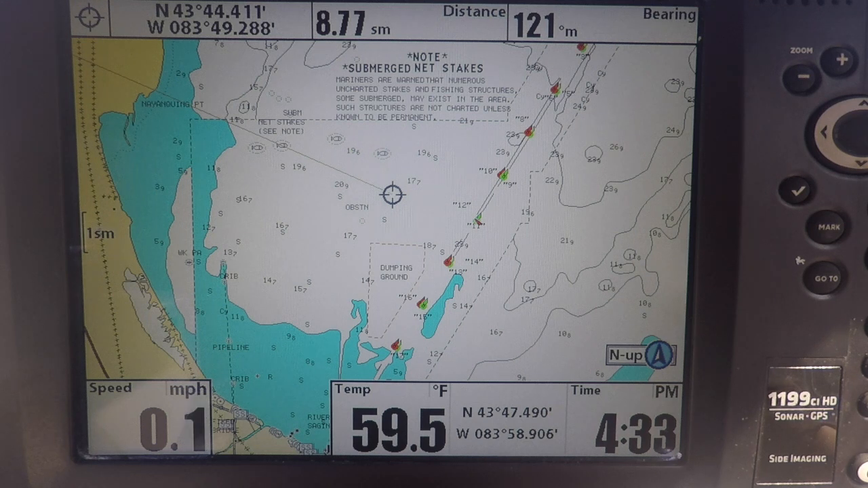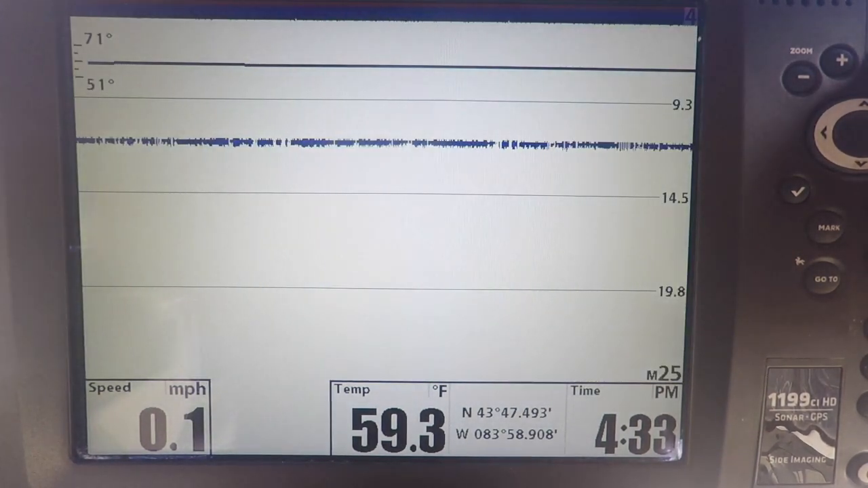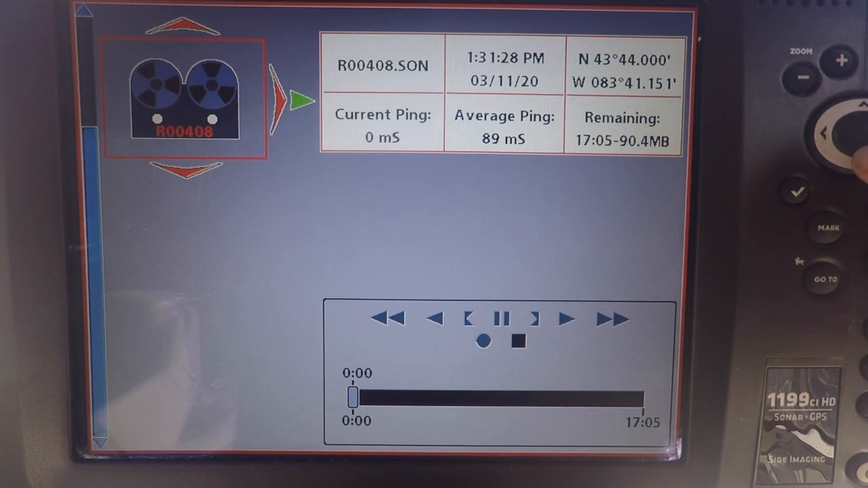up on the boat or even in the house, you can play back your whole sonar recording. You can even play with the settings while you're off the water and make things appear that you normally wouldn't see, because you have time to mess with the settings and try different stuff. So I'm going to go into my snapshot and recording view, and I'm going to pull a recording off of the sonar.